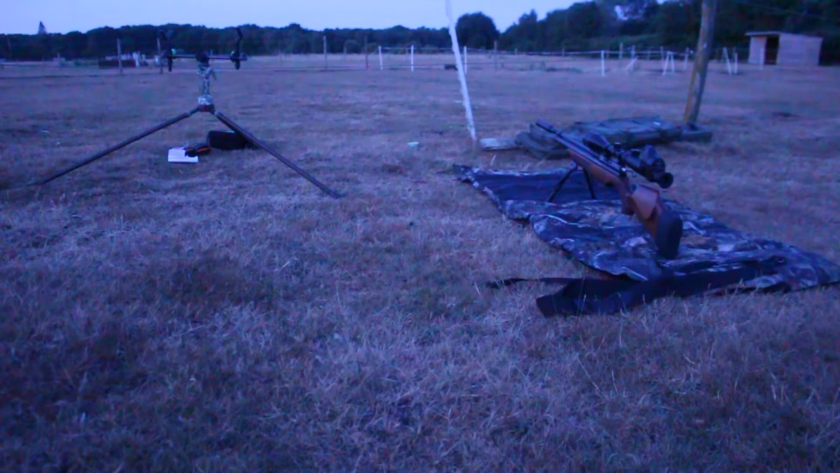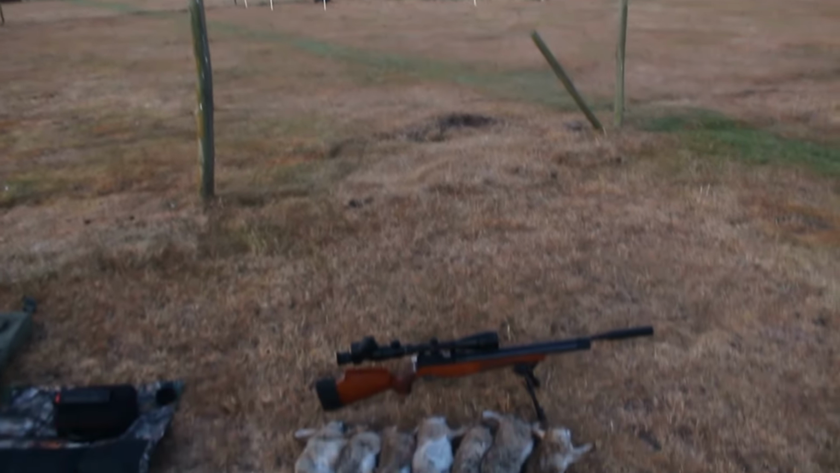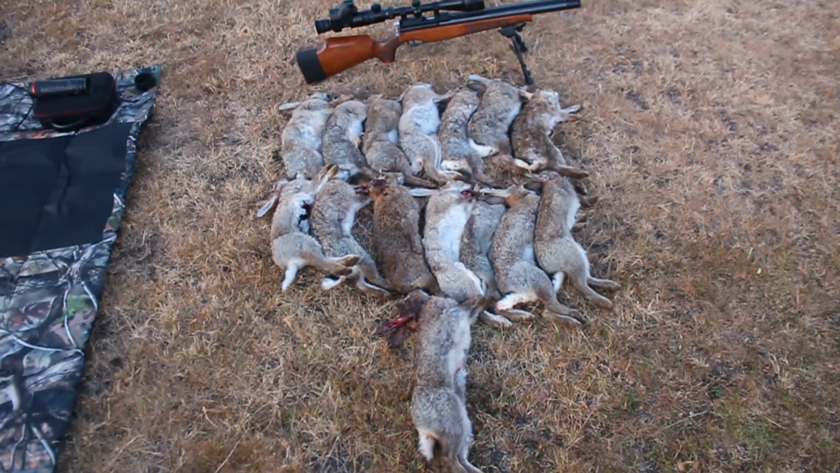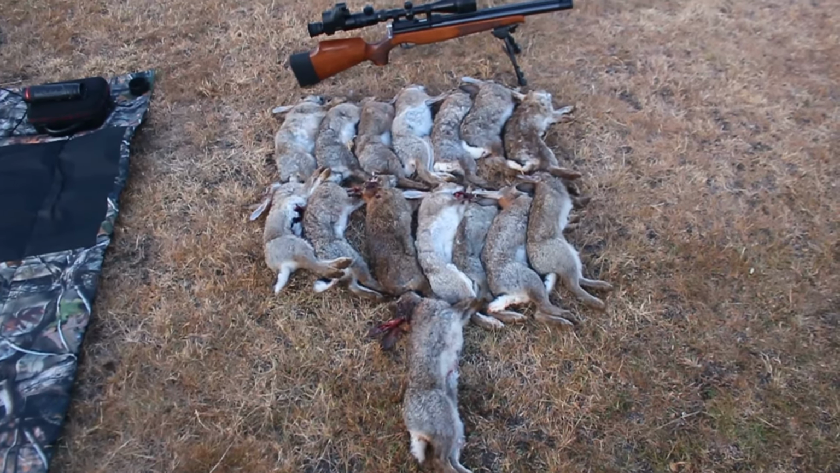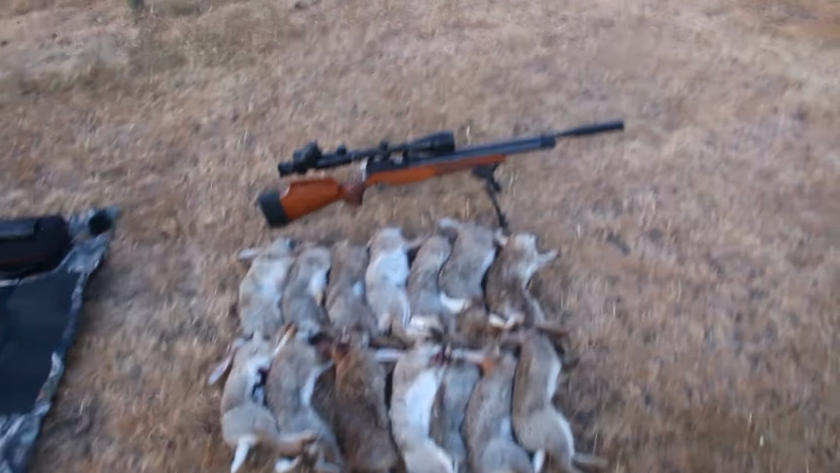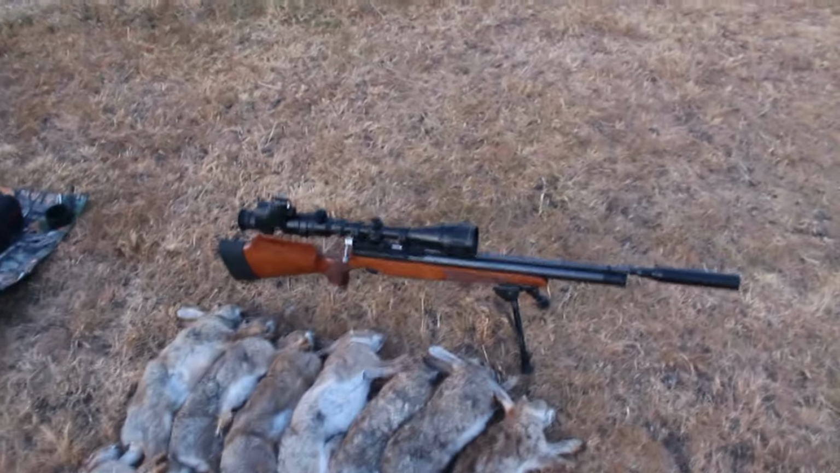So morning has broken, the rabbits have dispersed, now it's time to get packed up. Here we are, all rabbits have now been gutted and we got 15 in total, so a very productive night indeed. Have a little rundown of some of the equipment we've been using this evening.